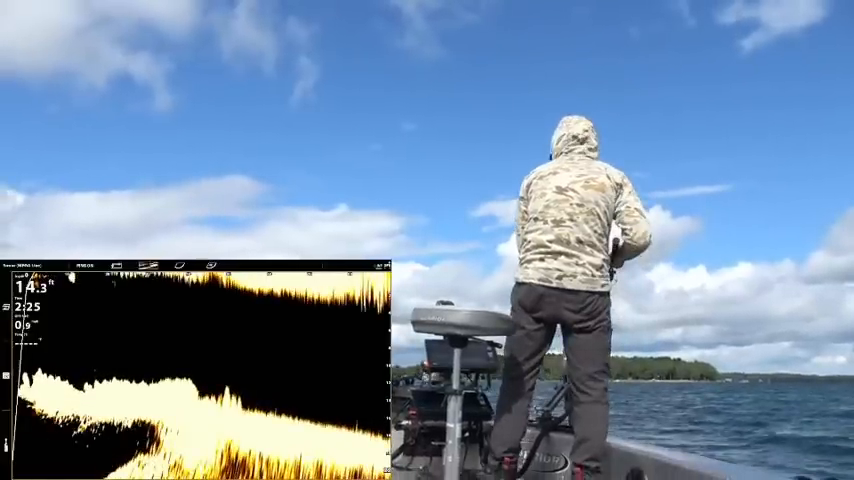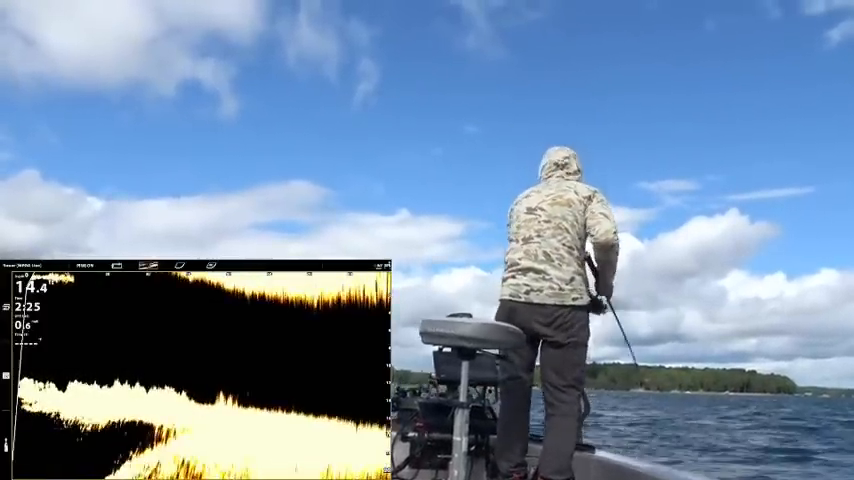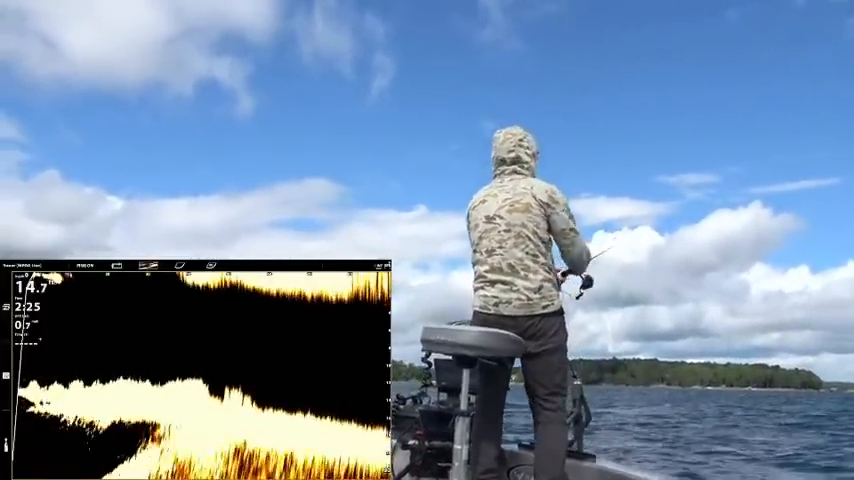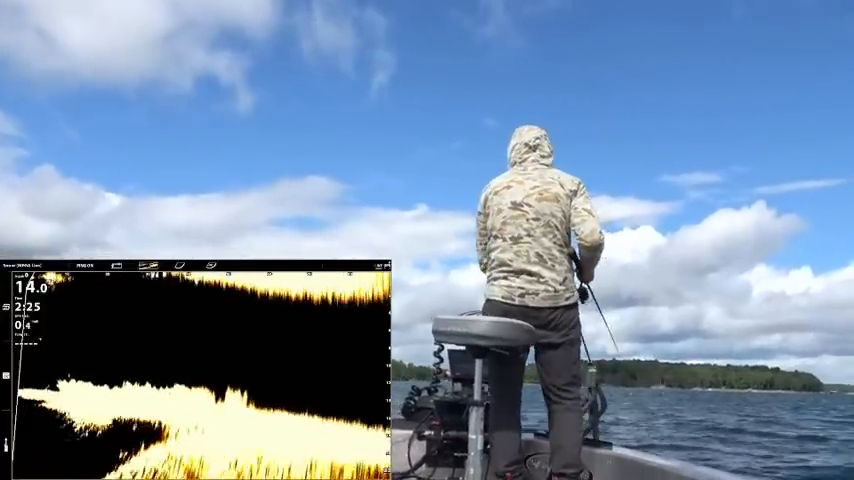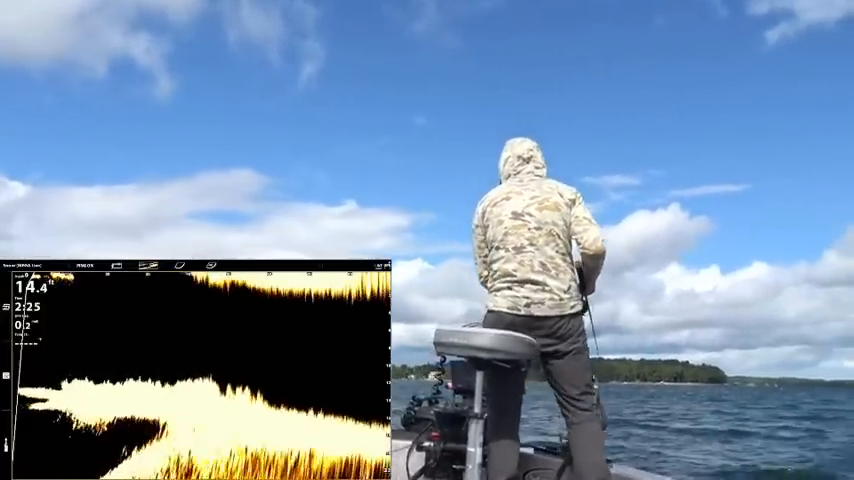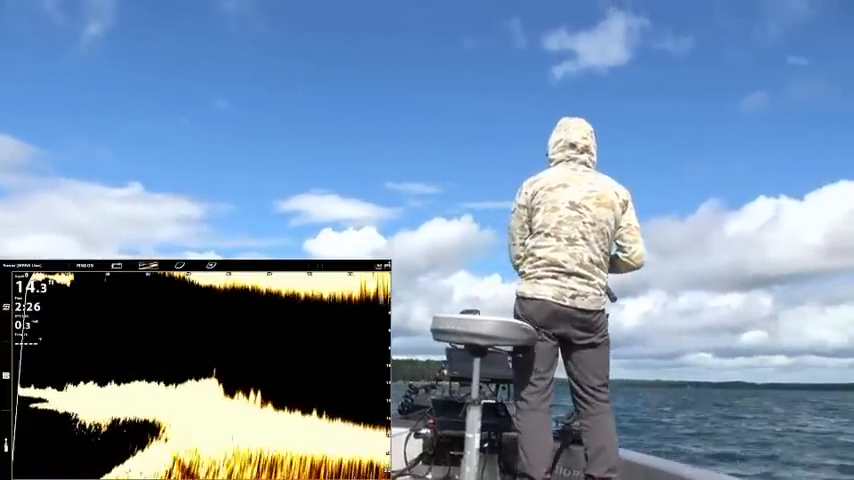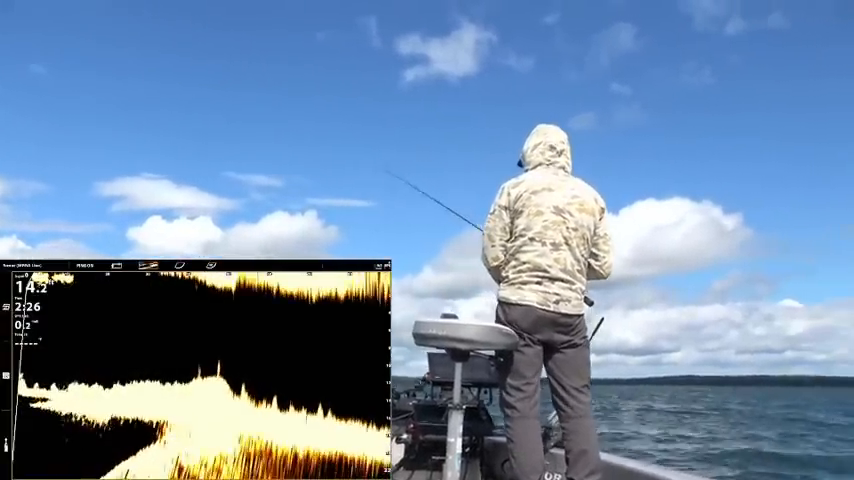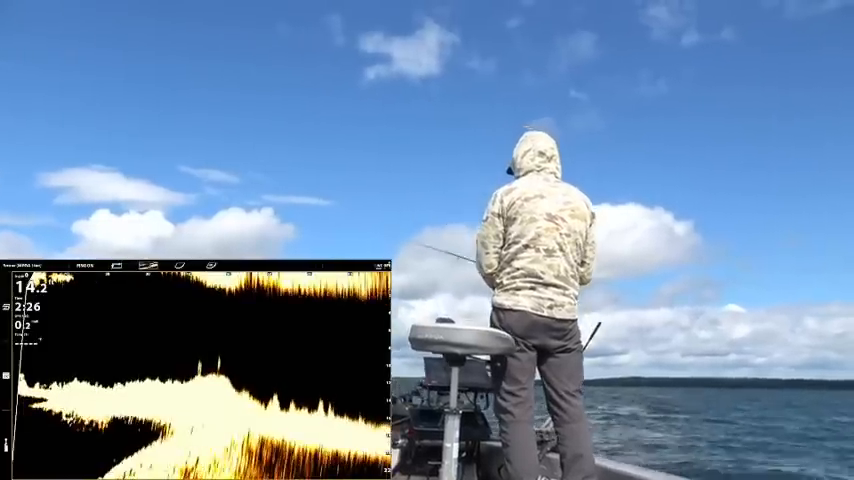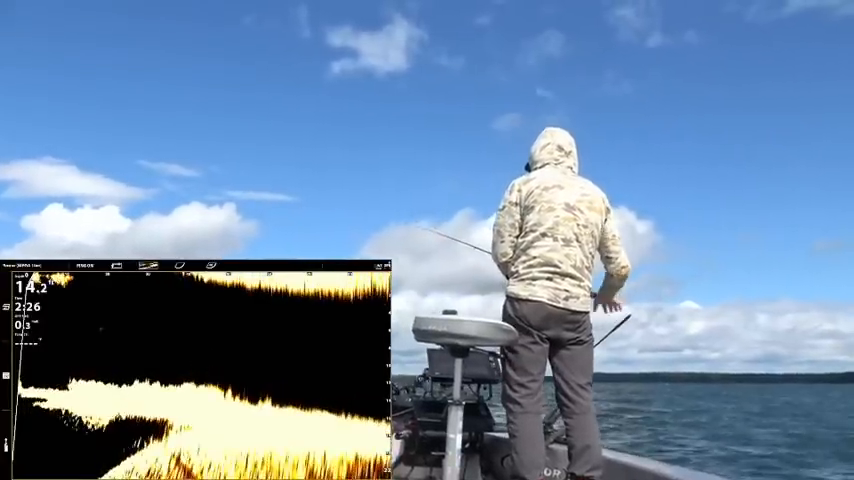Bad cast. There we go. I like that cast. These ones are 100% walleyes, for sure. They don't seem very bitey though, do they?